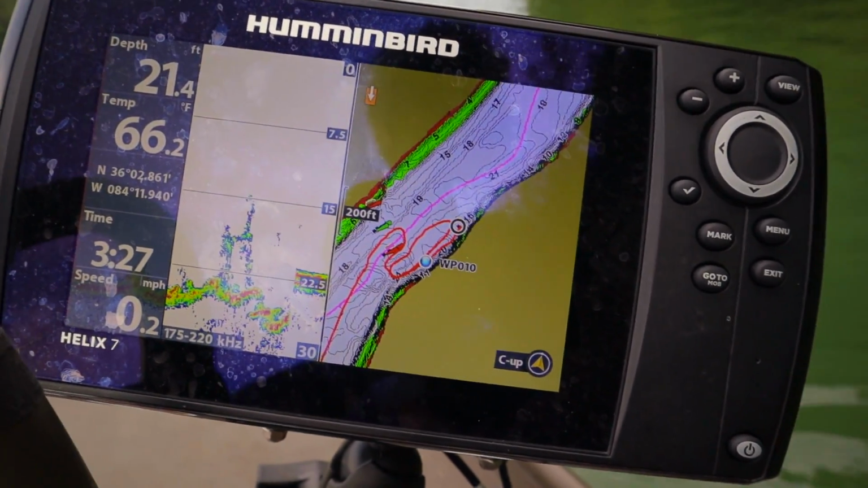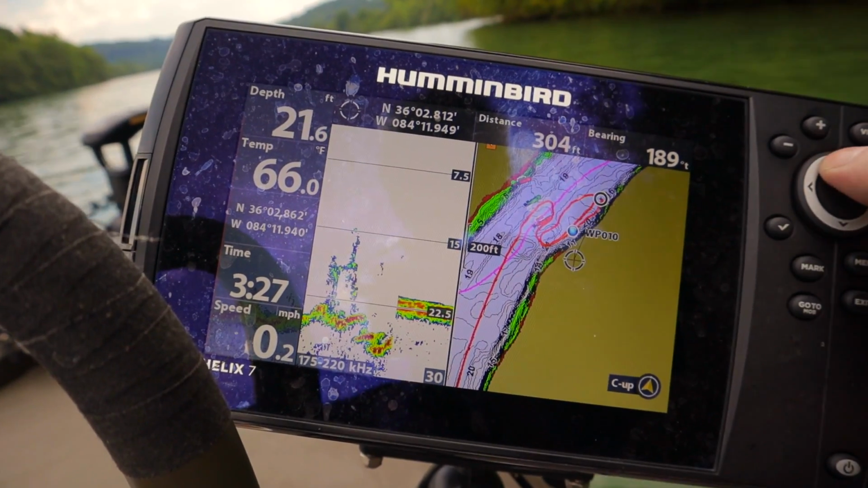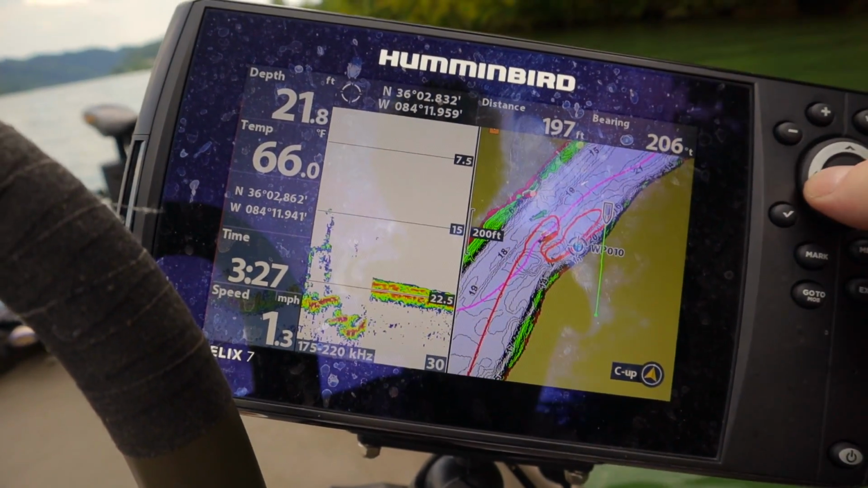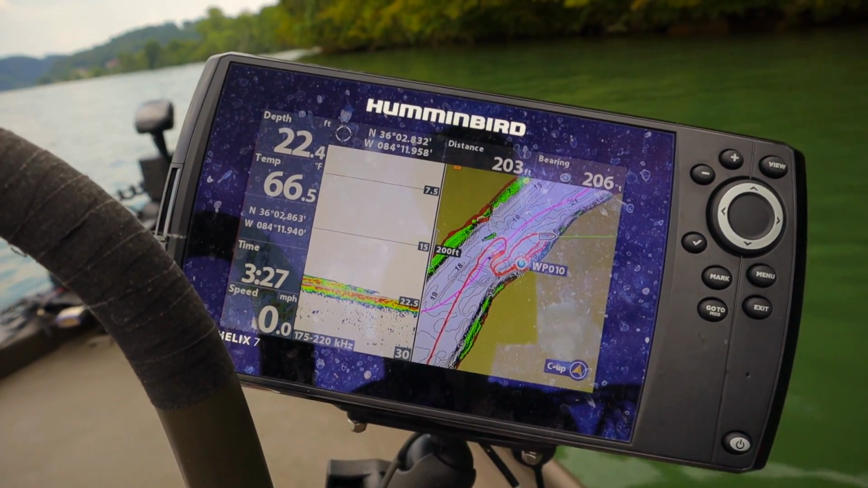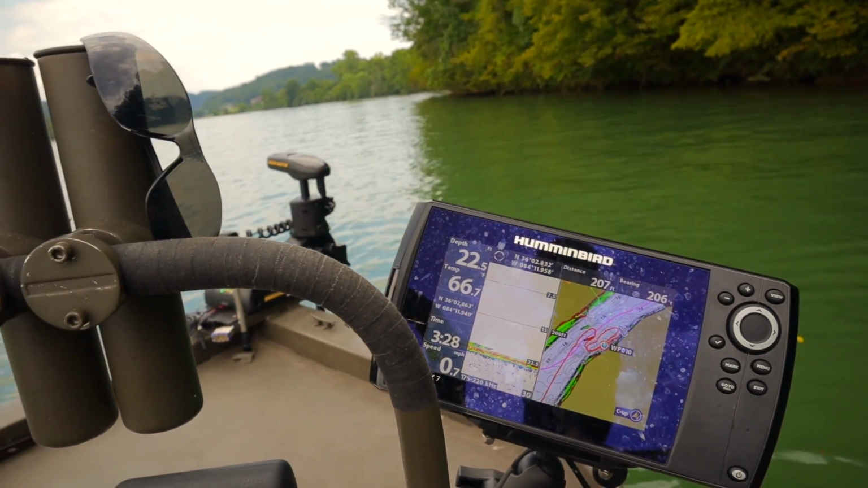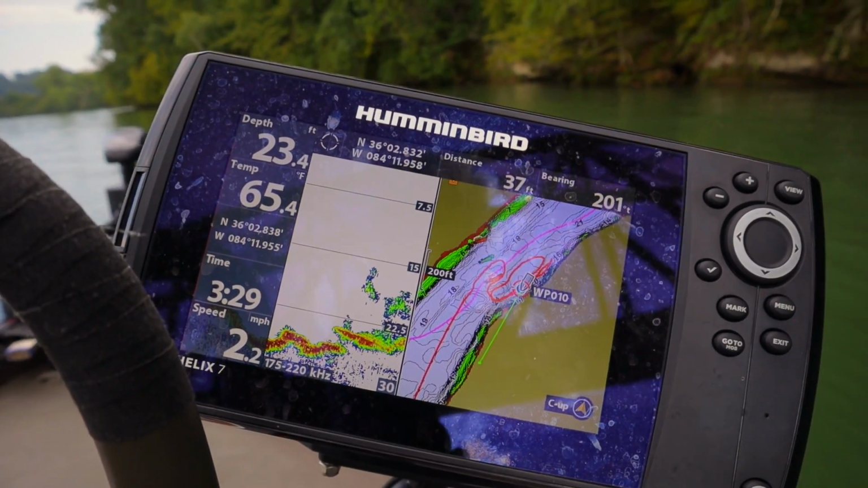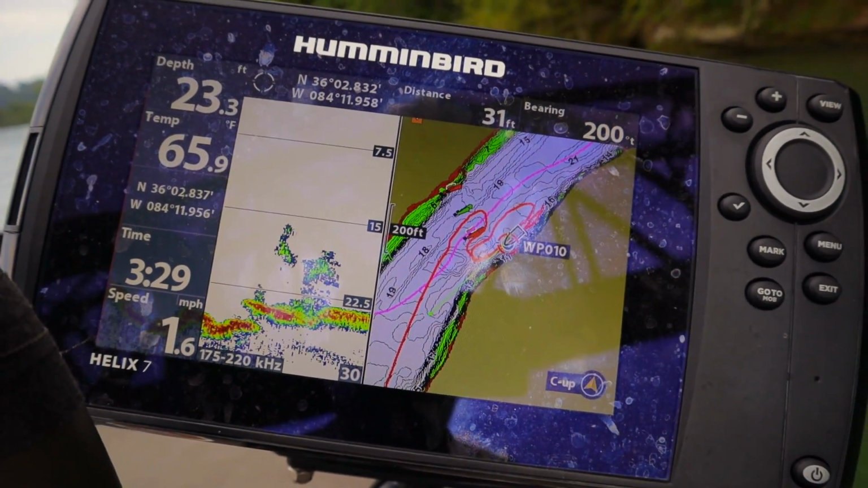Now I've anchored up 1,000,000 miles away from it. I'll go over here and highlight it. I'm 196 feet away, so I'm going to have to go backwards quite a bit. The current is keeping us pretty straight here. As you can see, I've gone too far, so I've got to go back upstream to try to get positioned right.